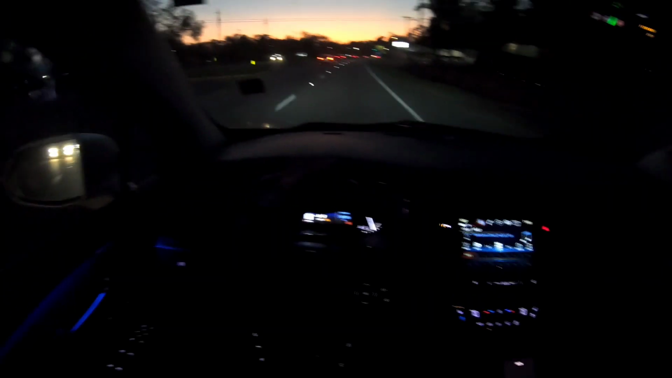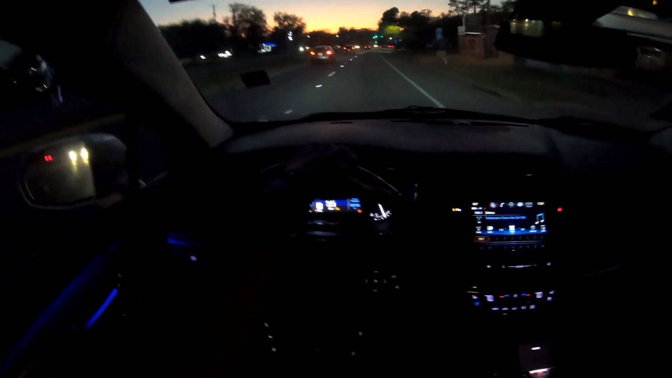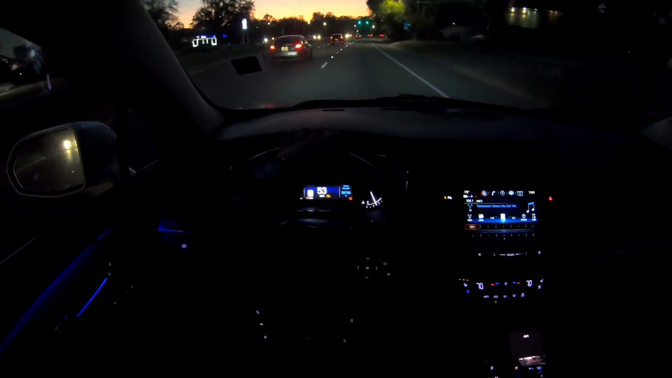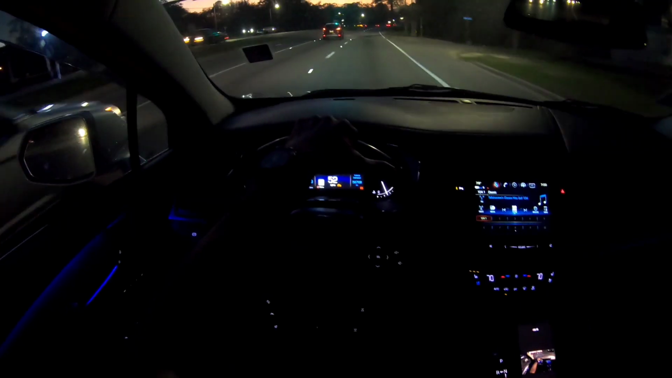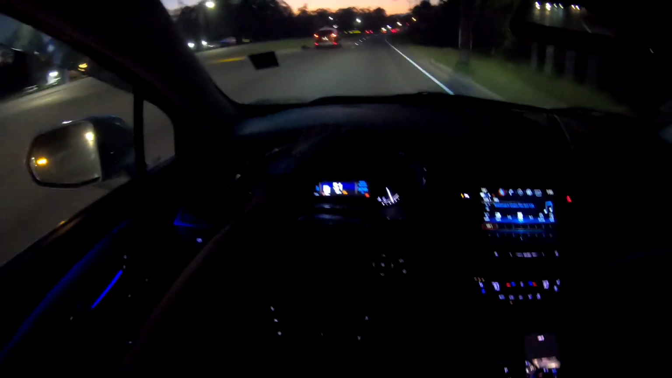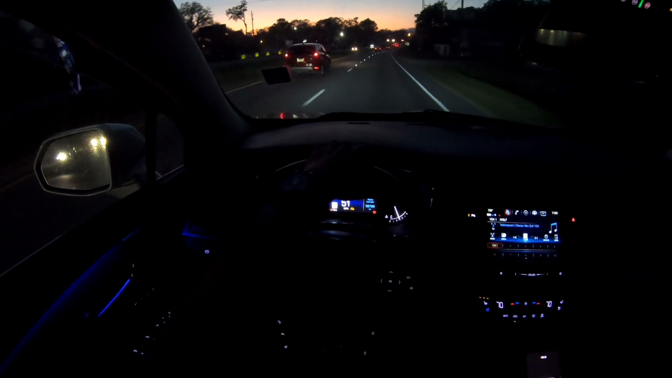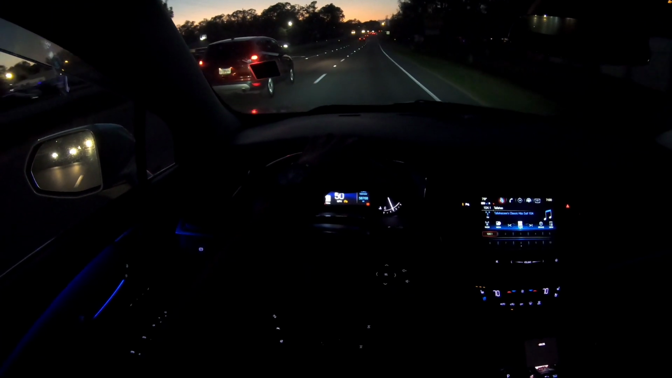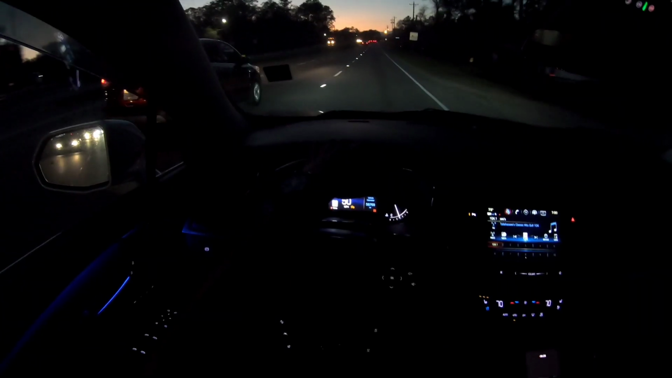Love this panoramic sunroof. So I think my parents had, if I remember correctly, a 2011 SRX, which is, like I said, the former model of this. And it was a nice ride, but you can definitely feel the differences on this one.